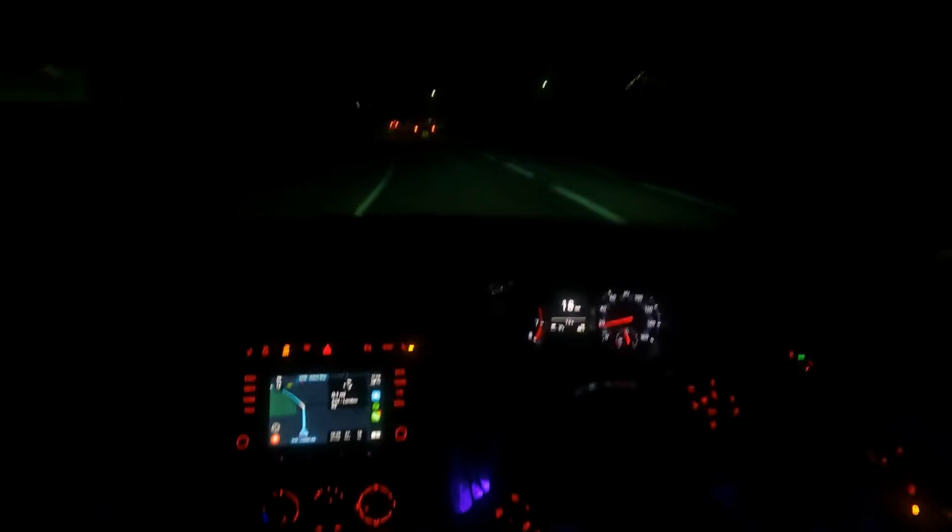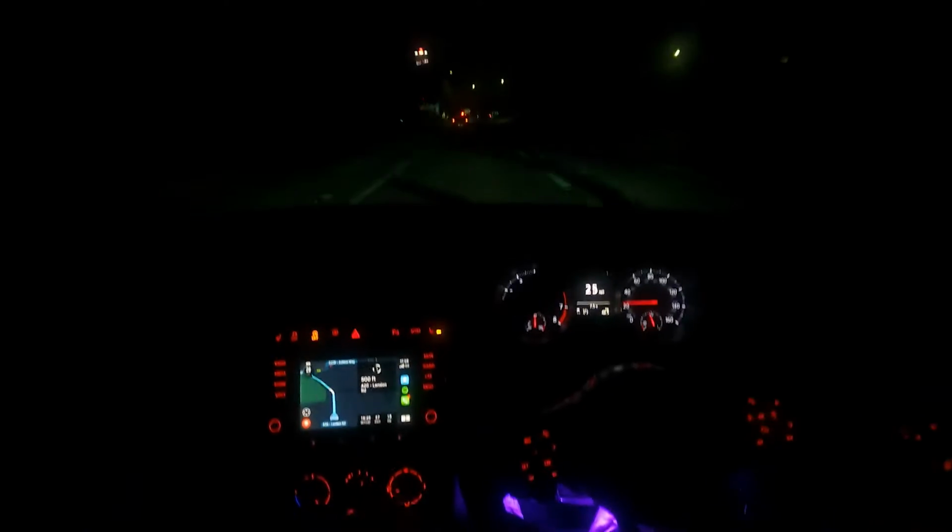So yeah, I just thought today I'll do a little POV drive on my way home, just so you guys can see how I drive on my way home. That doesn't really make any sense at all, but I just thought I'd do a little POV drive. Since now I've got the GoPro, I really like making GoPro content now that I've got a decent GoPro. But yeah, we're gonna make some cool GoPro content.